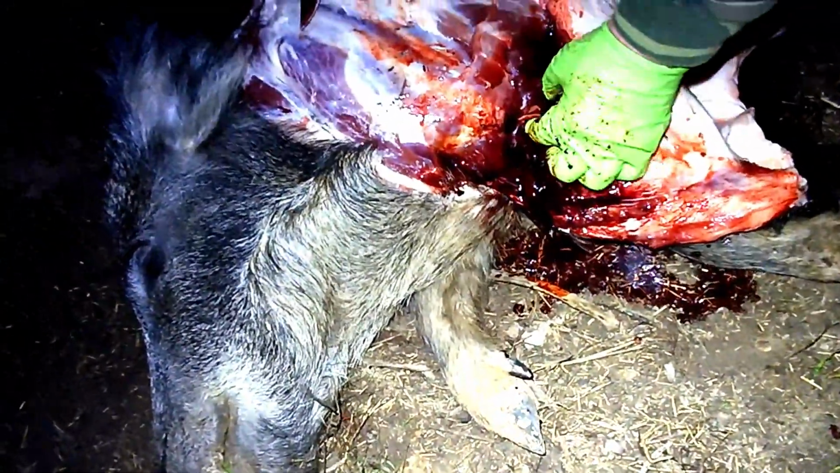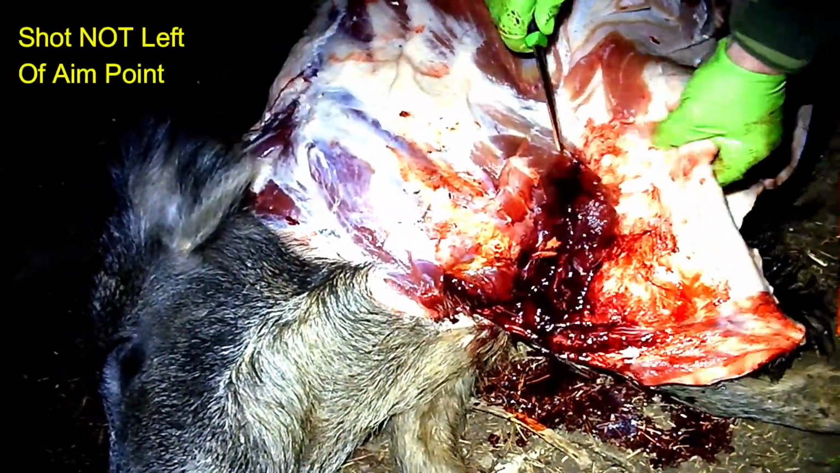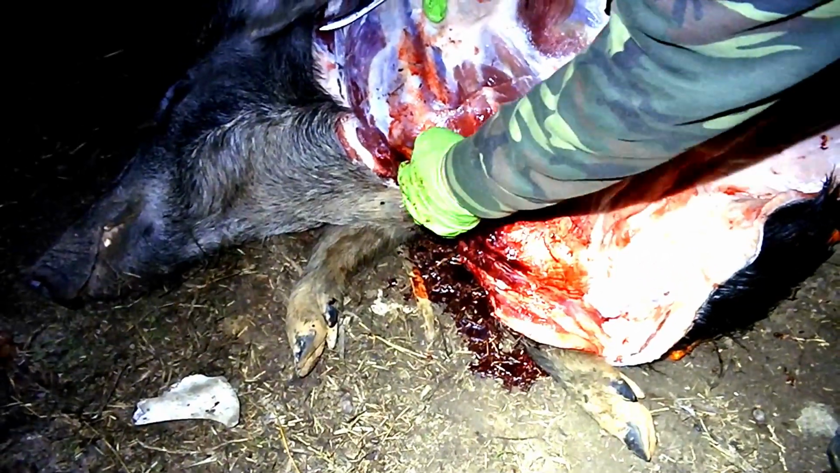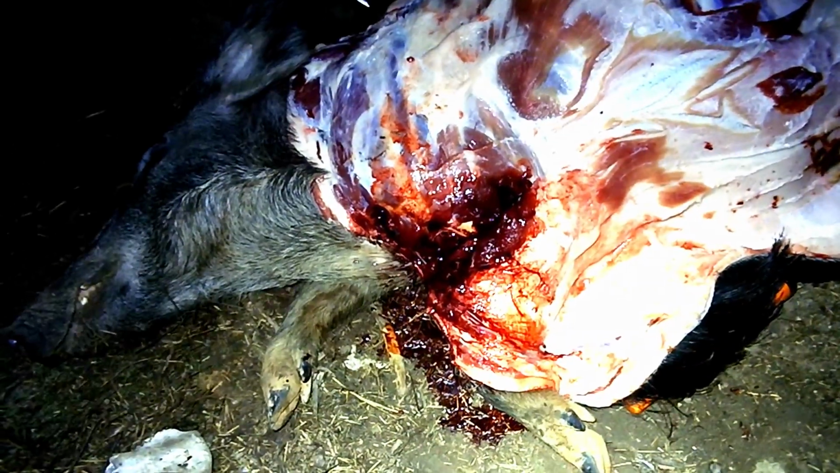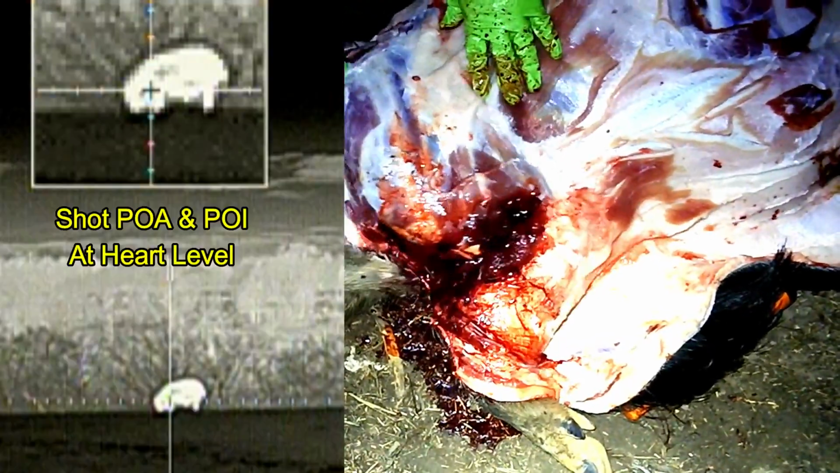Okay, so here we go. You hit the humerus. Right here, and sheared the humerus off, and it went in underneath below the scapula. Does that make sense? Yep. So the shot was low.